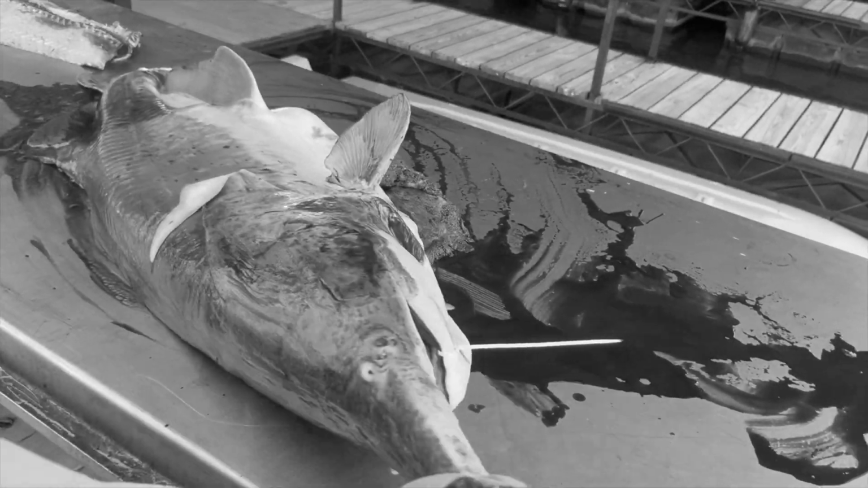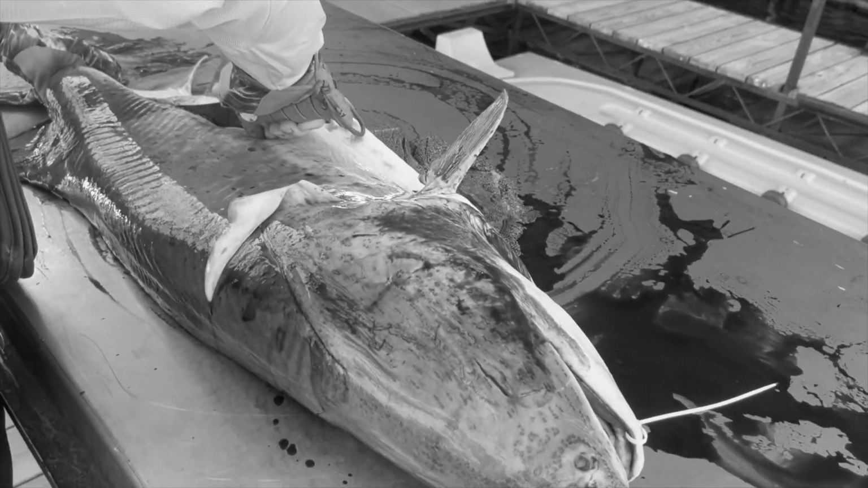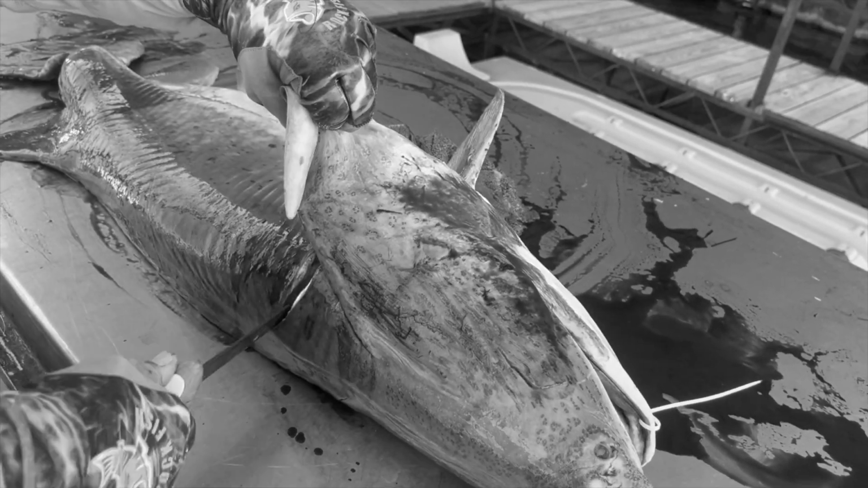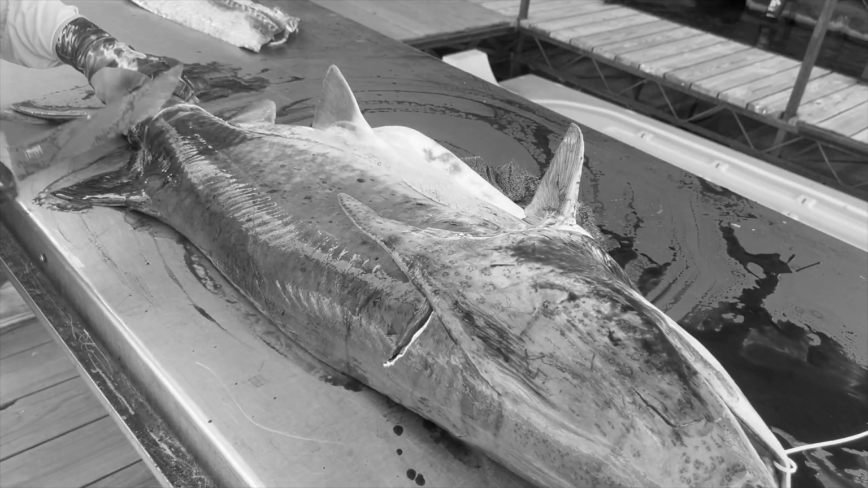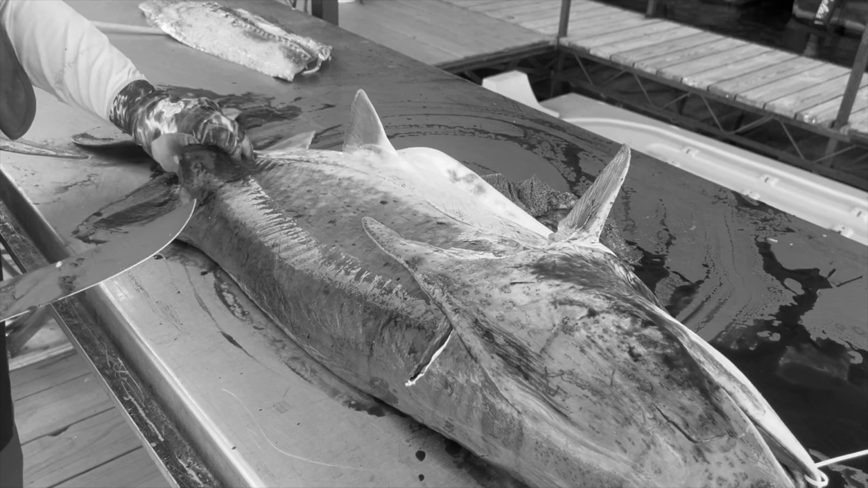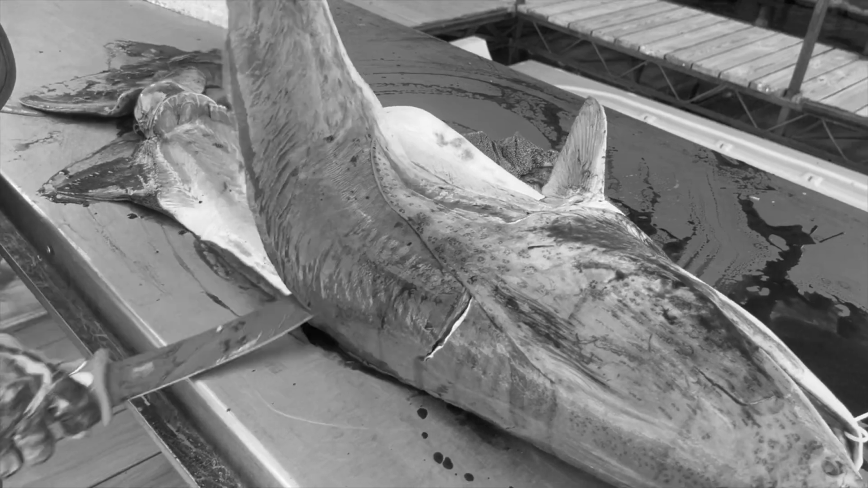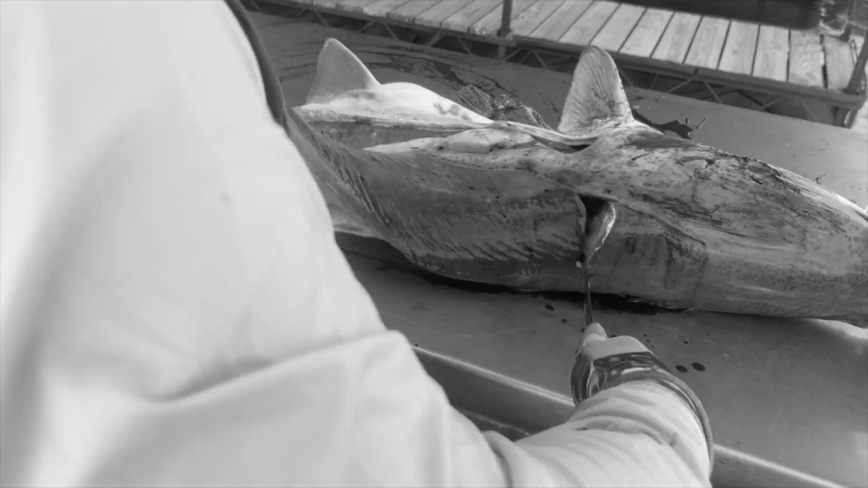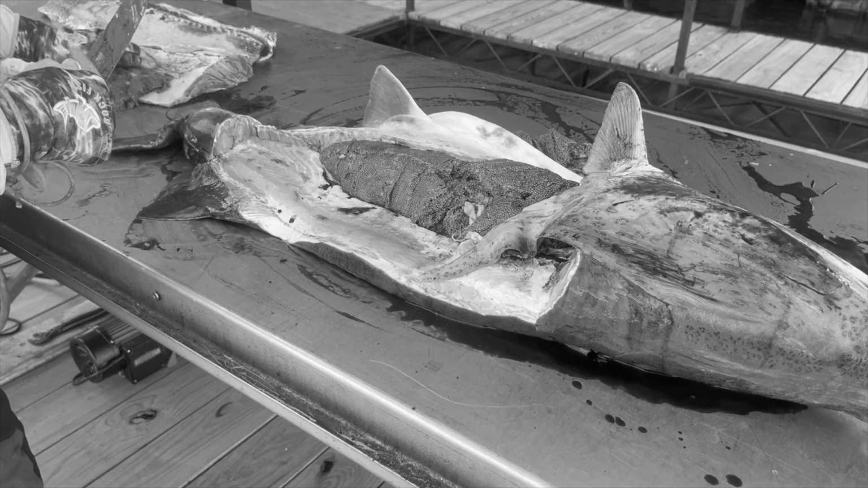We didn't bleed her, you can tell. So no bones, but you're just going right down that nerve cord or whatever it's called. Nerve cord or something, I can't remember what it's called.